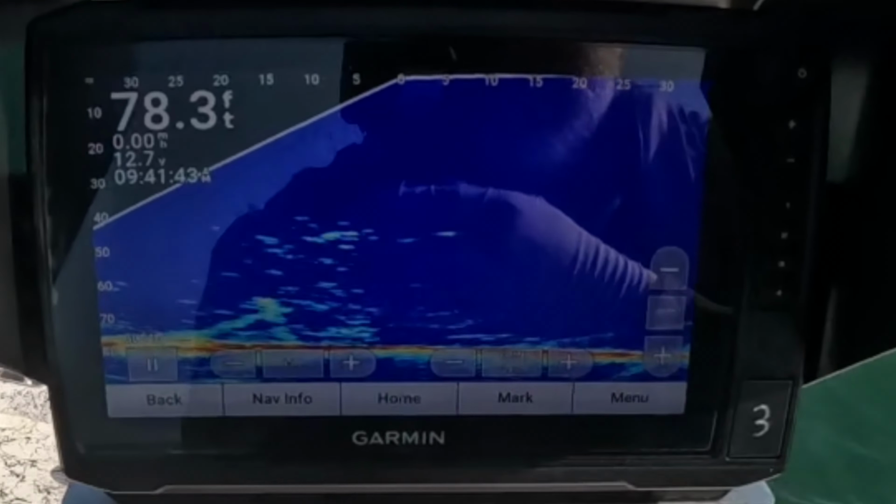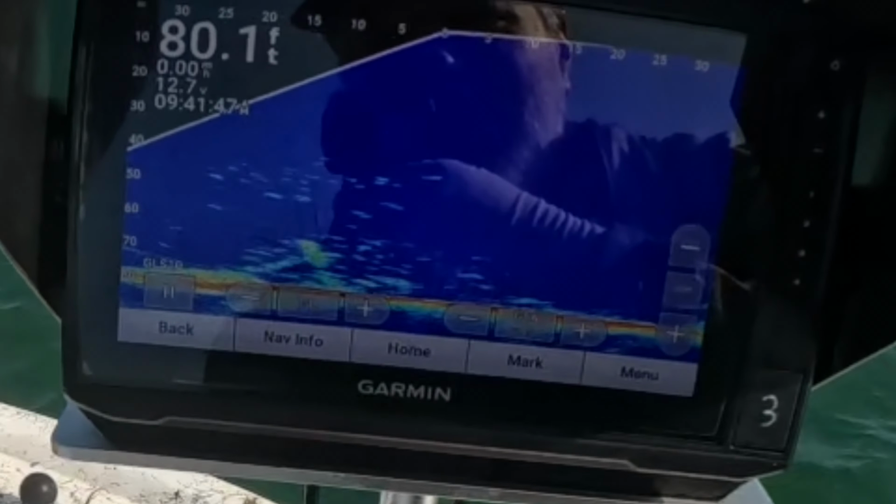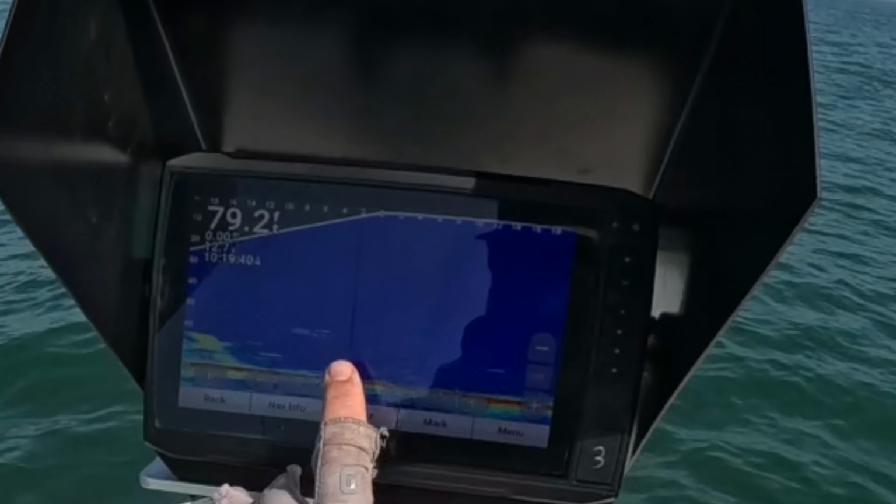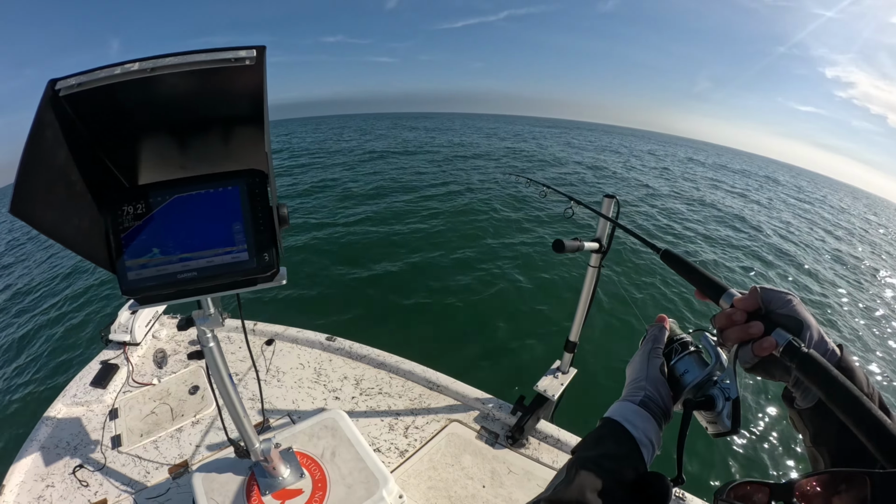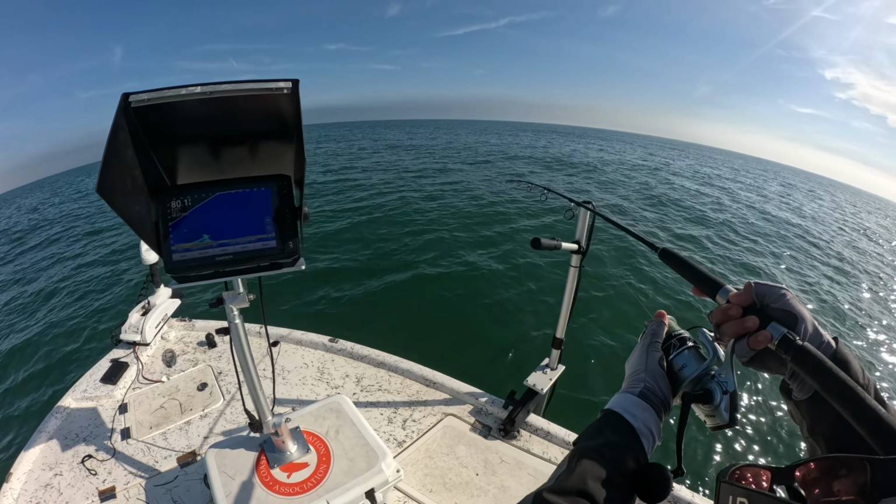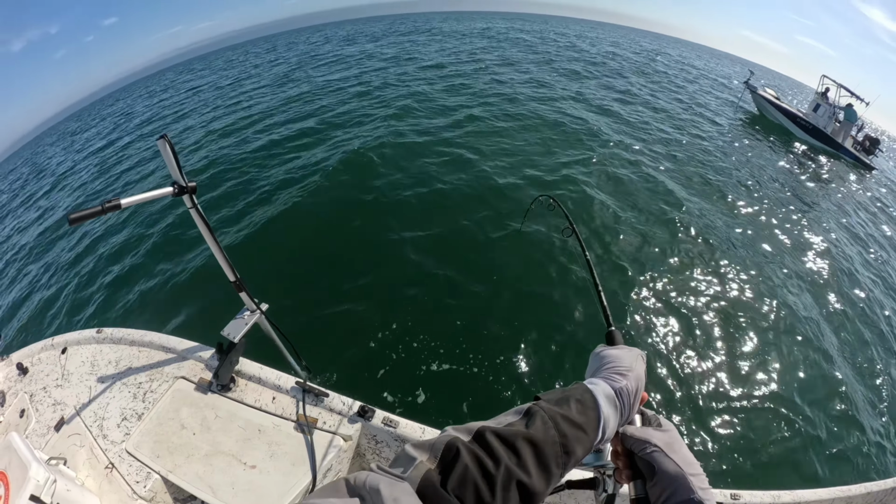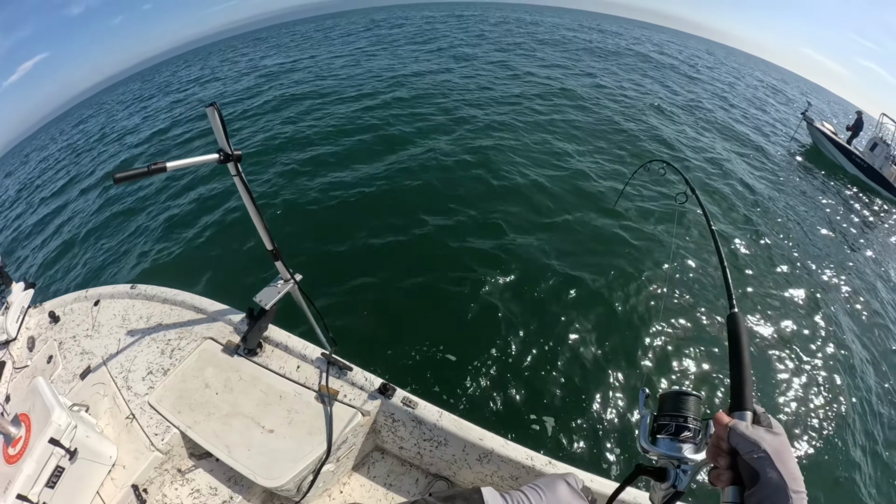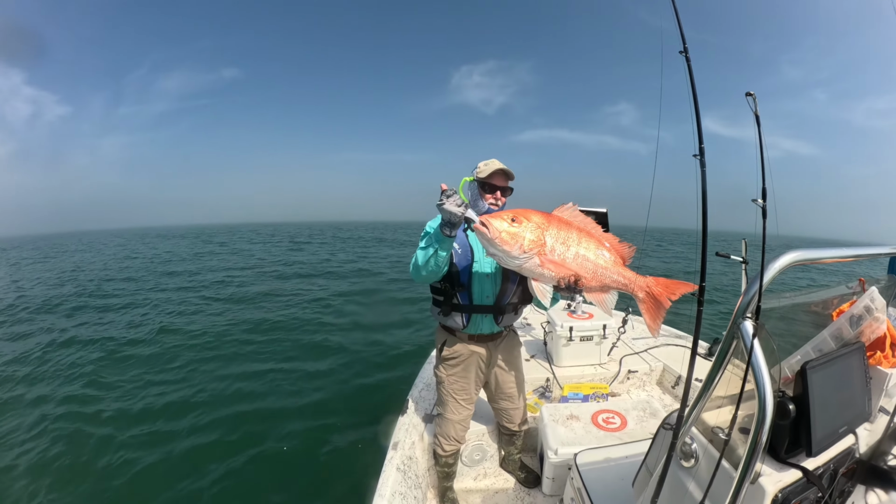I've been using LiveScope now for about 5 years, but I finally got the nerve to take it offshore. And let me tell you, it completely changed the game. I'm talking about seeing the big fish before dropping a bait, dialing in the perfect depth, and putting some serious snapper in the boat. If you're wondering whether LiveScope is worth using offshore, stick around because this is going to blow your mind and you're going to learn something today.